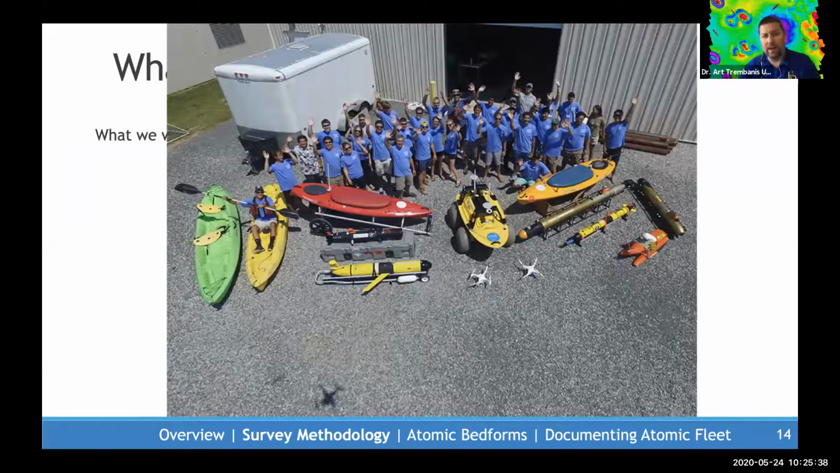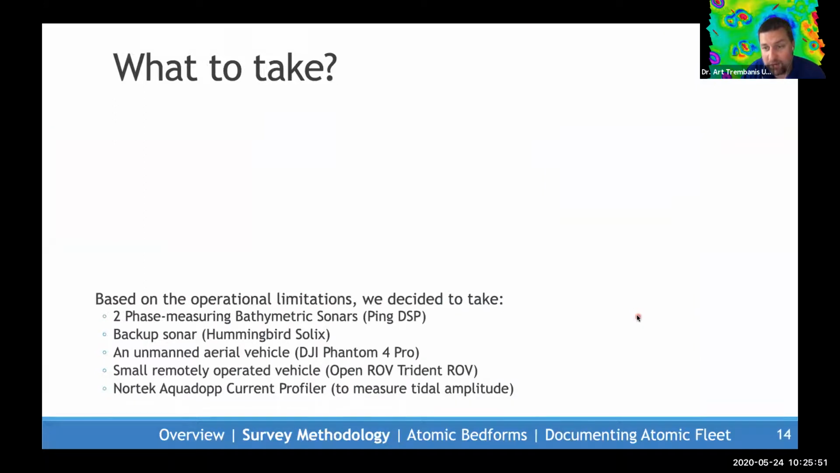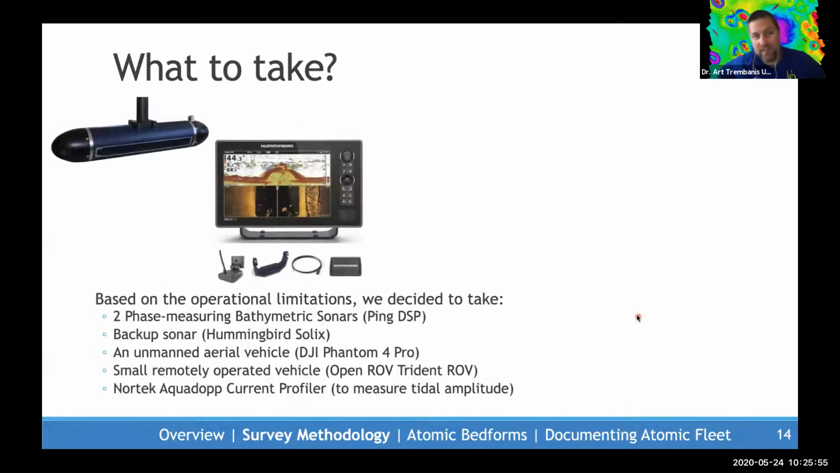Now, I operate a robotics lab, and we use all manner of underwater, surface, and aerial robots to map our coastlines. These are some of the folks in our team, and ideally I would have loved to have taken as many of those things as possible, but being so remote, we were very limited in what we could take.